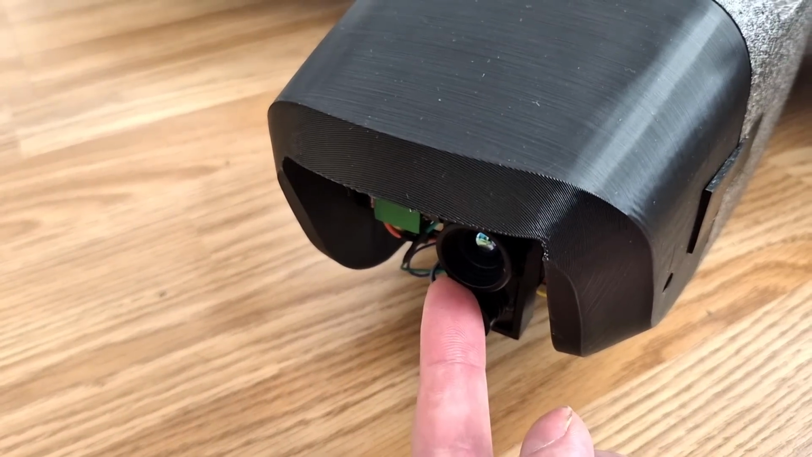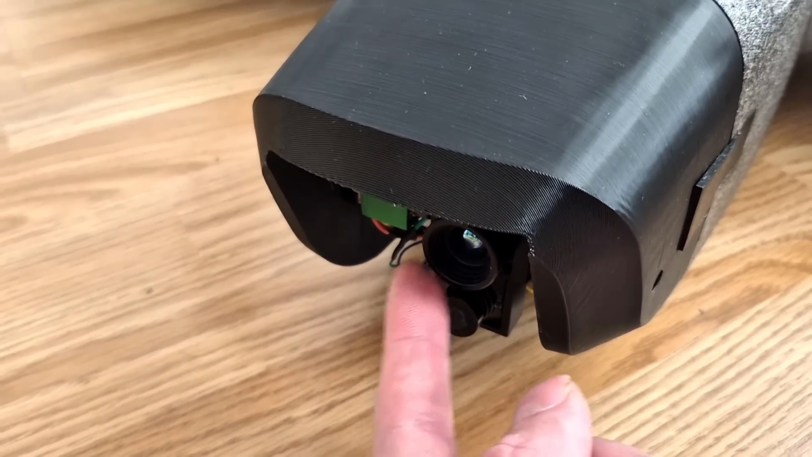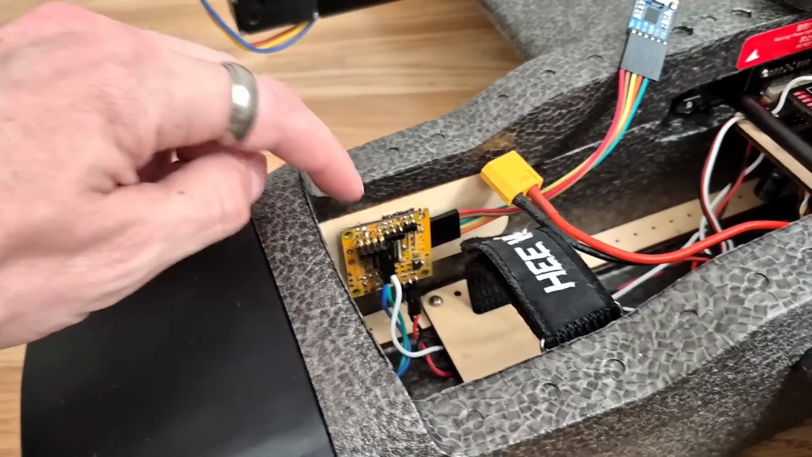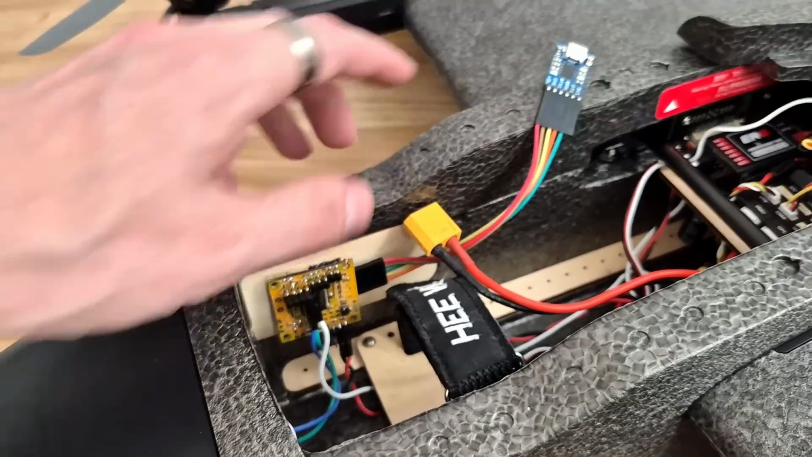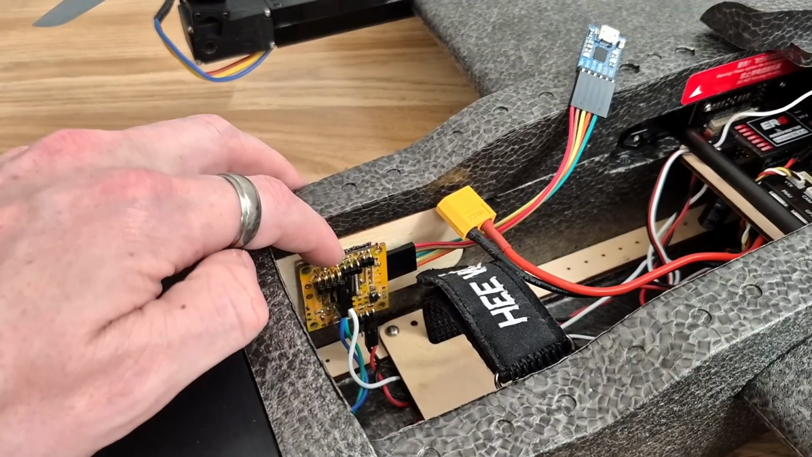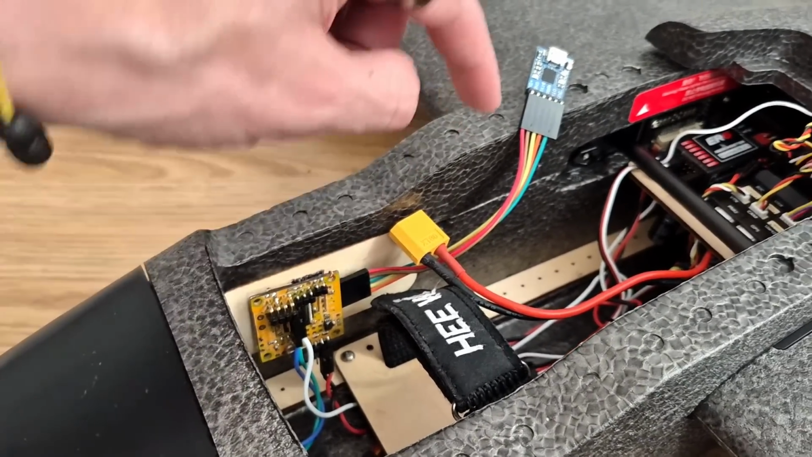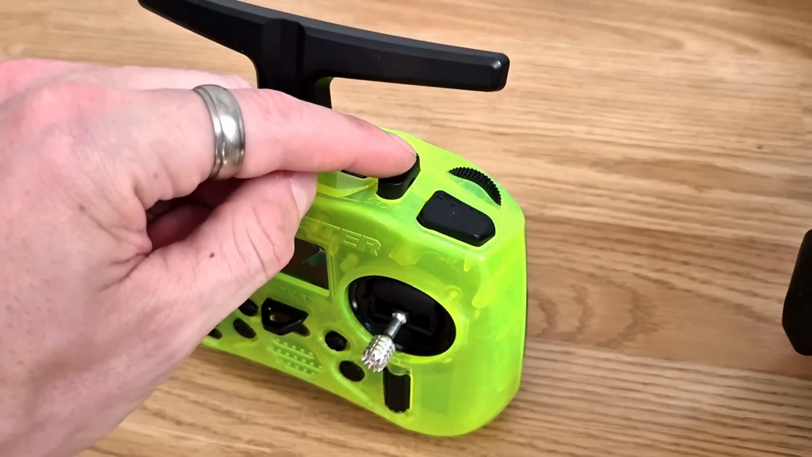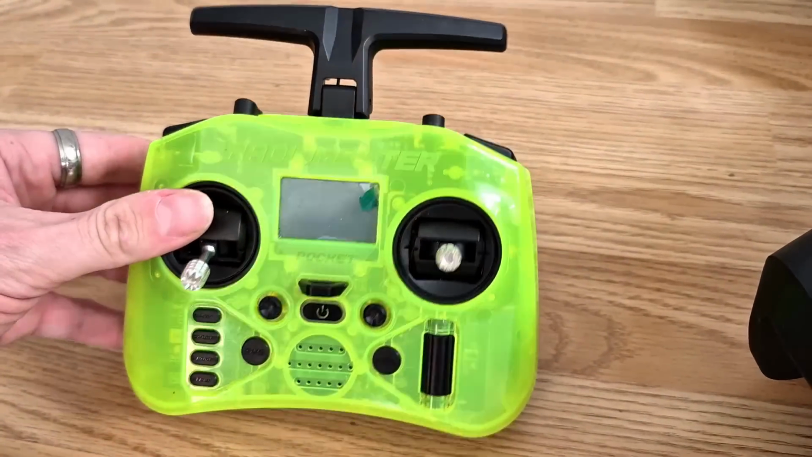As soon as I power this aircraft up, this camera will now be in color mode, which is obviously fantastic. However, Dwayne went a little bit further than that. This board doesn't just allow you to communicate with the camera via your computer. He's also put some special coding into his custom code, which allows this to communicate with my receiver, so that now on my radio, when I flick this switch, I can change the color palettes in flight.